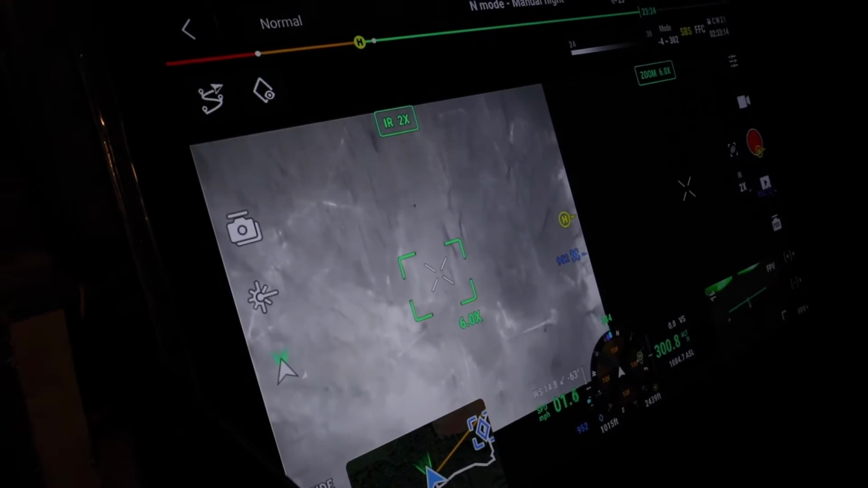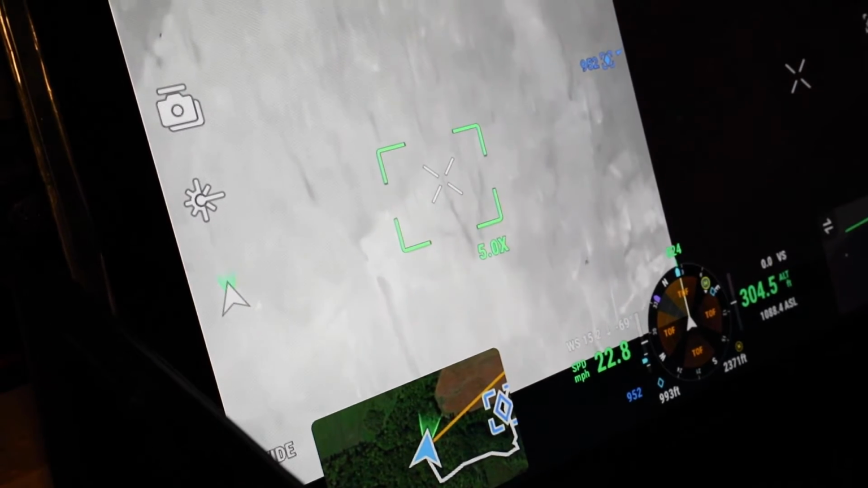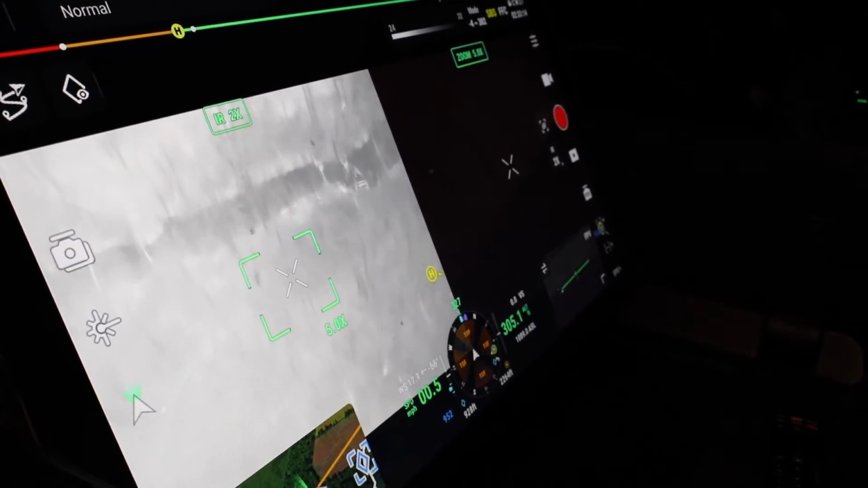Like that black spot there. But when it's really dense, we tend to move at like 3 to 5 miles an hour and just go in small circles around pines and stuff to tease out when you can get an image. Oh yeah, right there, to your right, by the river. There's two of them.